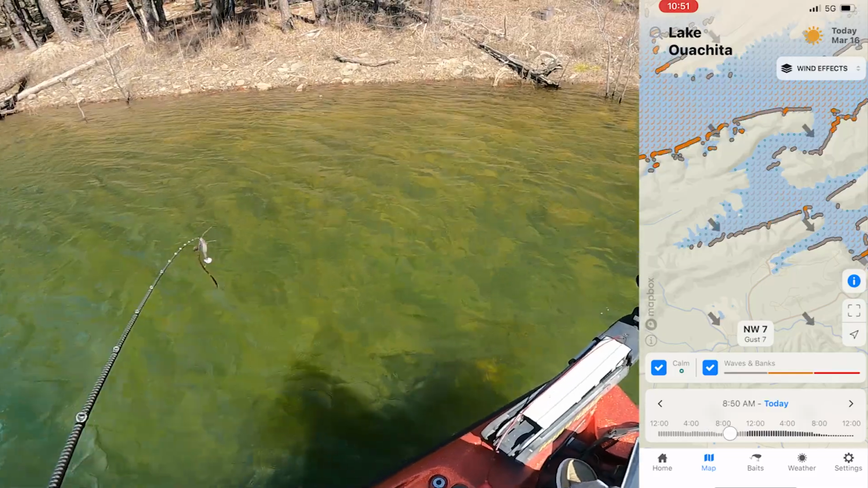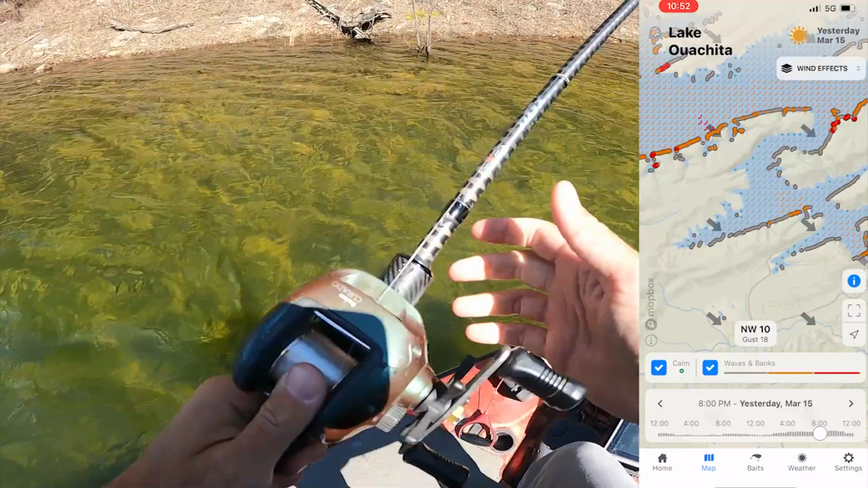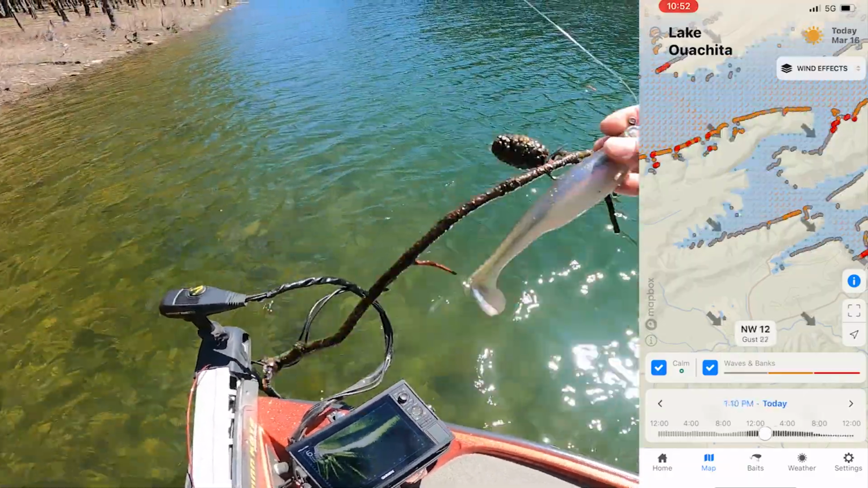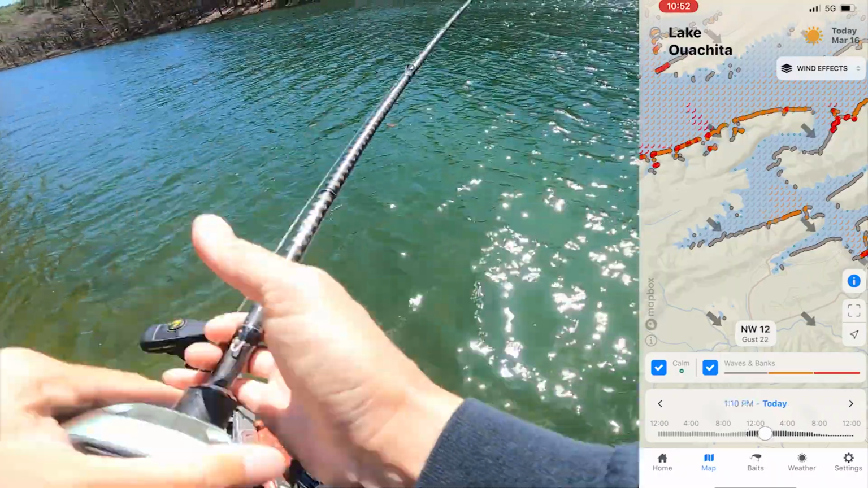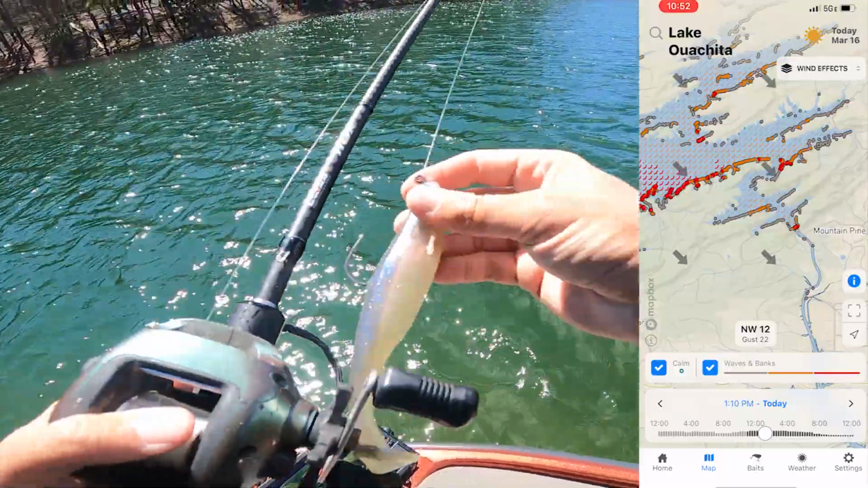Talking about the wind. Y'all seeing the Deep Dive app right now. It is windy, another reason why I came down here. There's some tournaments going on, and I didn't want to go up there where I knew some fish are at. Like I said, we cracked them out here Thursday on the minnow, and other days it was bladed jig and stuff. So anyway, it was real windy today.